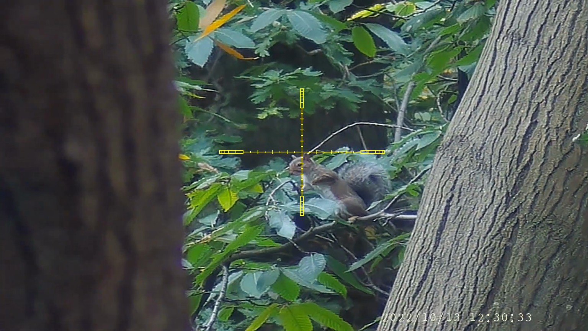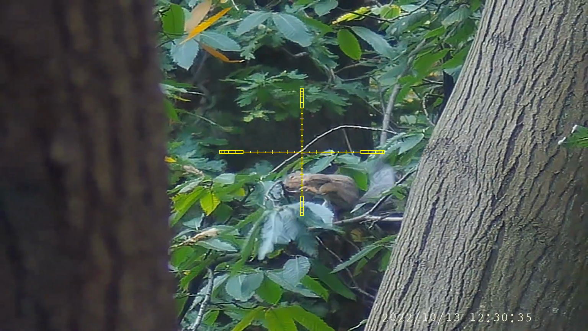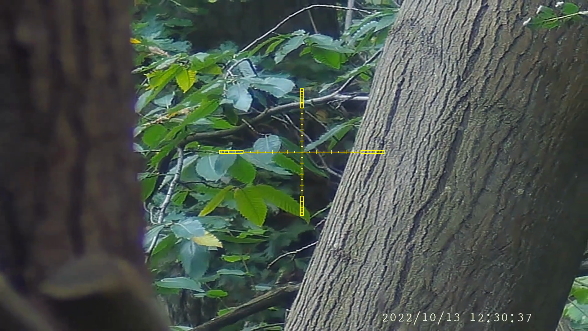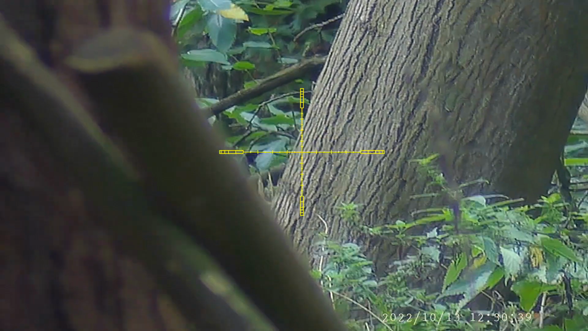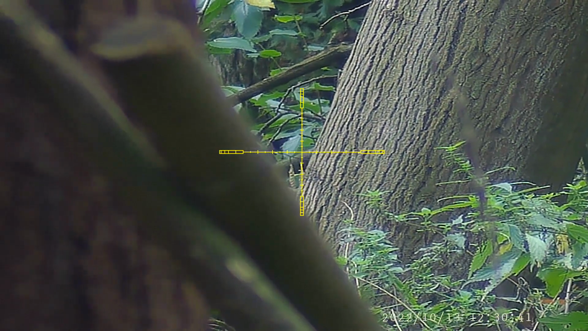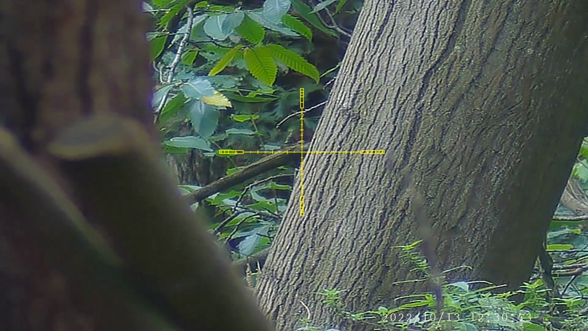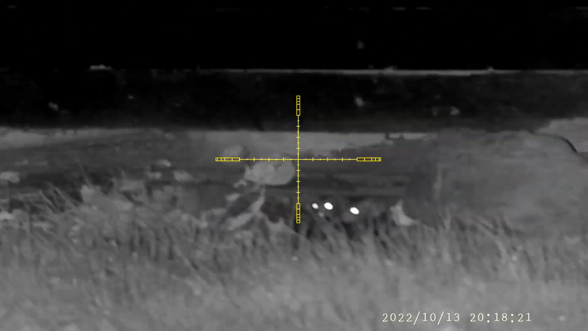Now this squirrel is about a yard behind the sloping tree. This is slow-mo, just to show how effective 12 foot-pound .177 is, even at that range, and how good Strelok is at calculating the necessary ballistic data for you. Five squirrels, not a bad bag for the first outing.